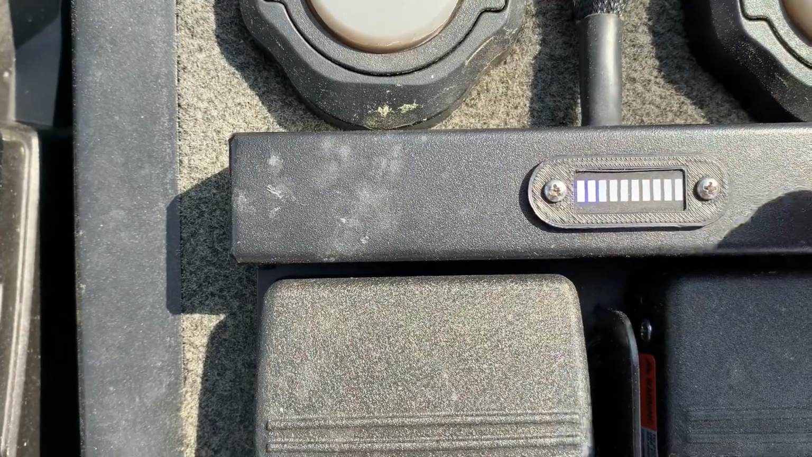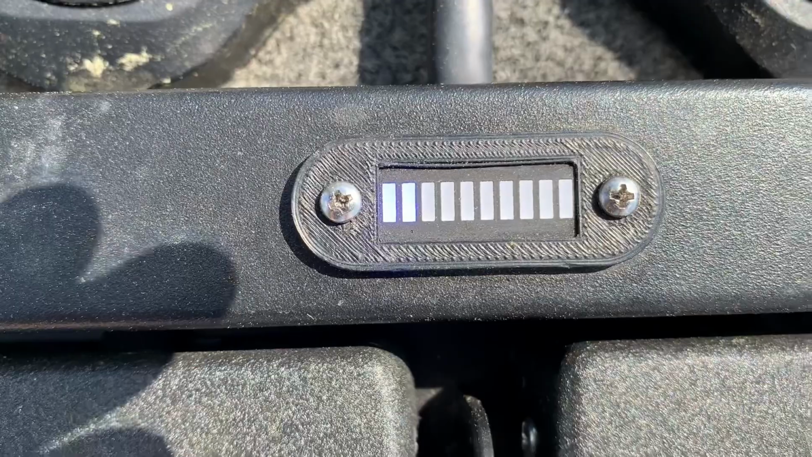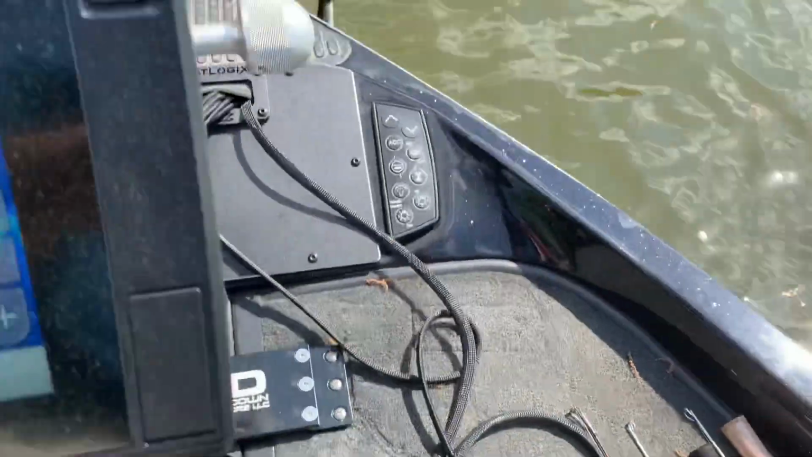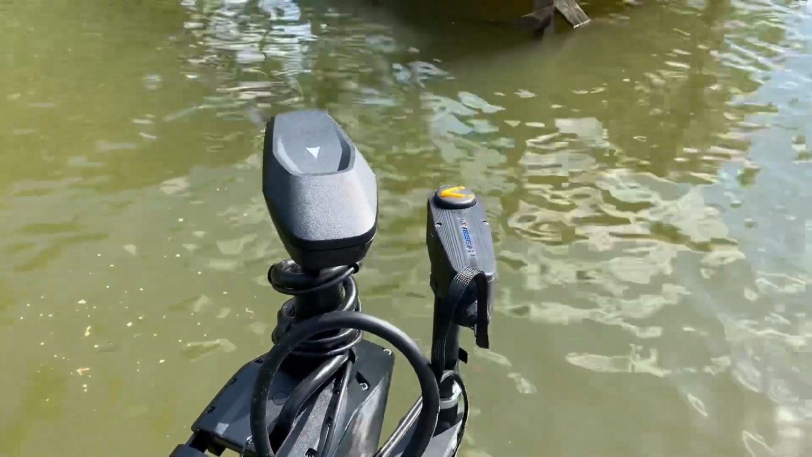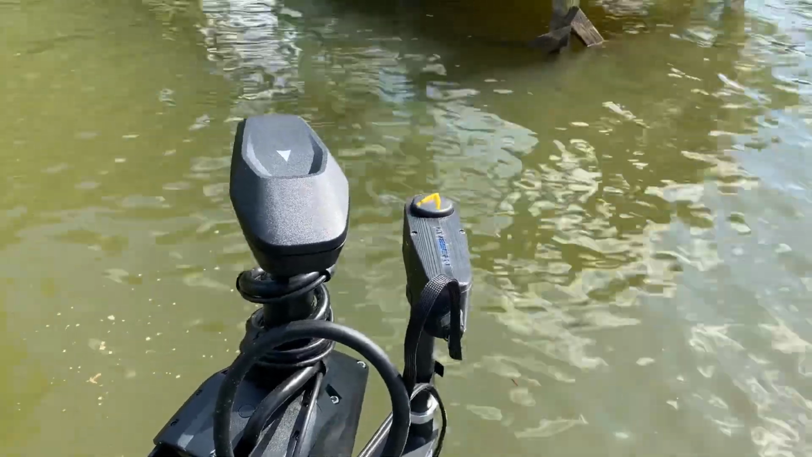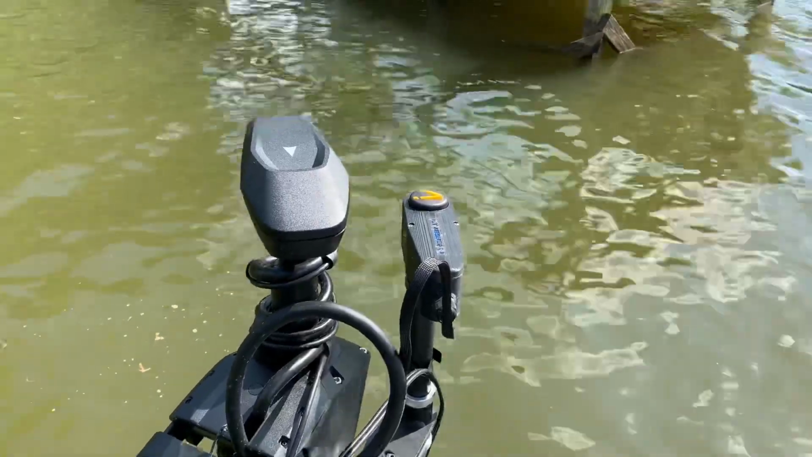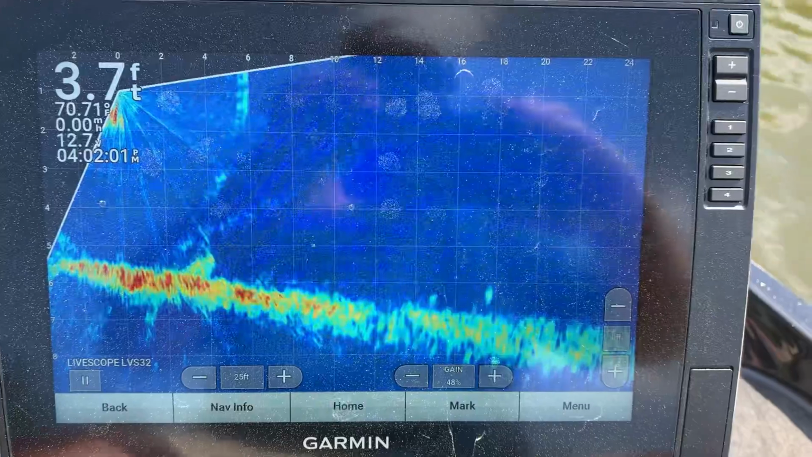I usually run mine about 2. Right about right there. I don't know if you can see it because it's kind of sunny. And I'm going to take you right back over here. It's pointing that direction. That's about how slow it runs on 2. All right. Now let's go back over here to the screen.